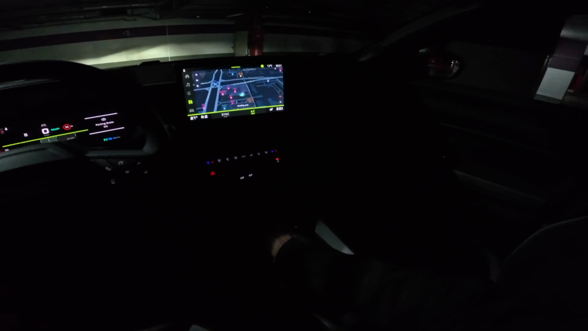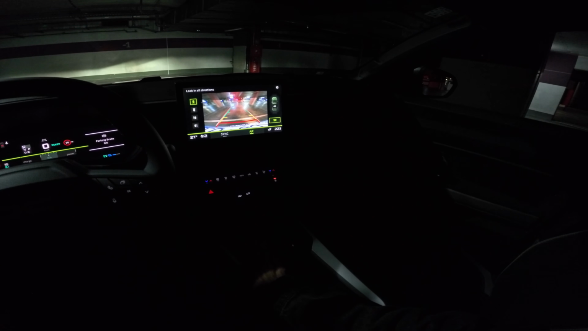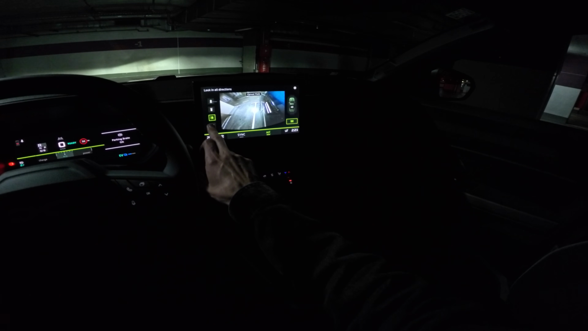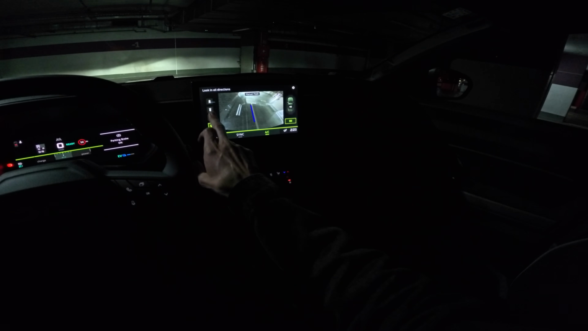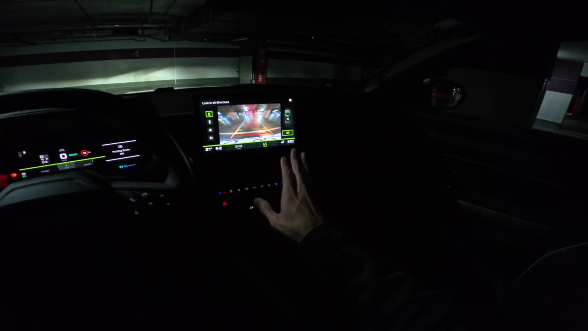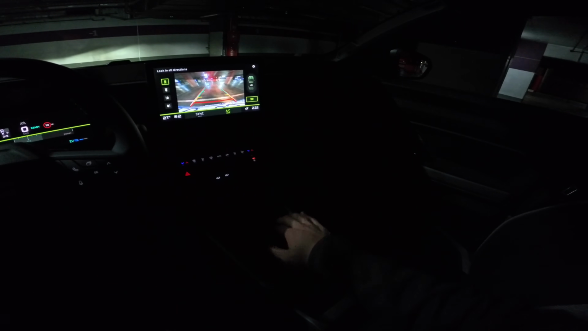Just another camera demo here in a different light environment. Actually, solid resolution. There's a little film grain at night here, and it's not the sharpest resolution, but for parking purposes it's more than enough.